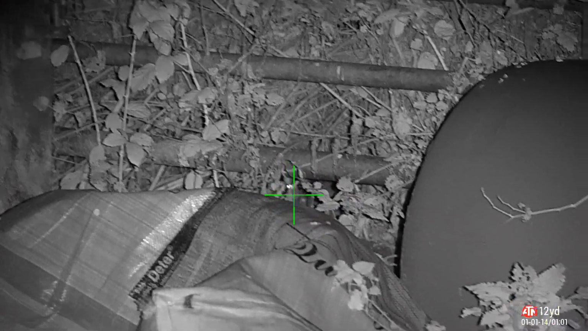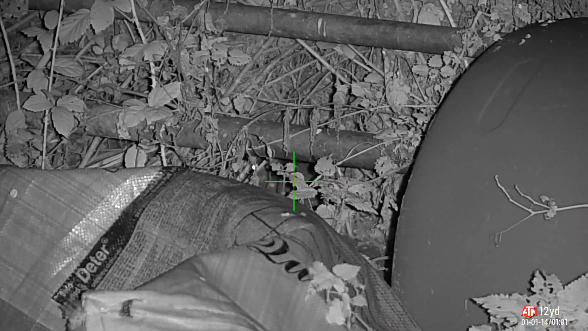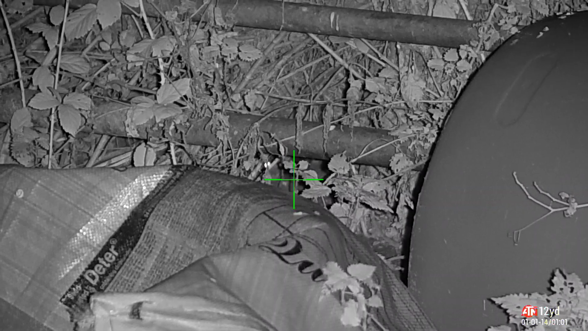Here they are, 2 decent sized rats. They've had their last. Okay, this is back by the fence at the bottom. Now this shot, well, it's pretty rubbish.